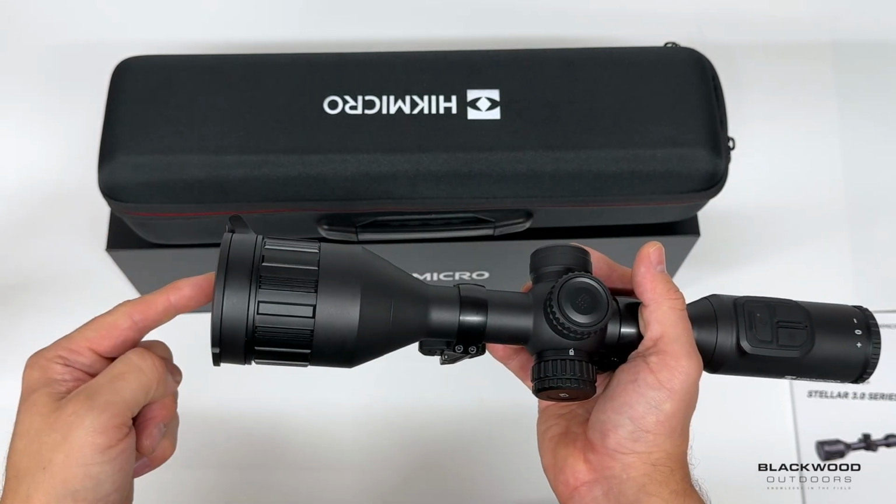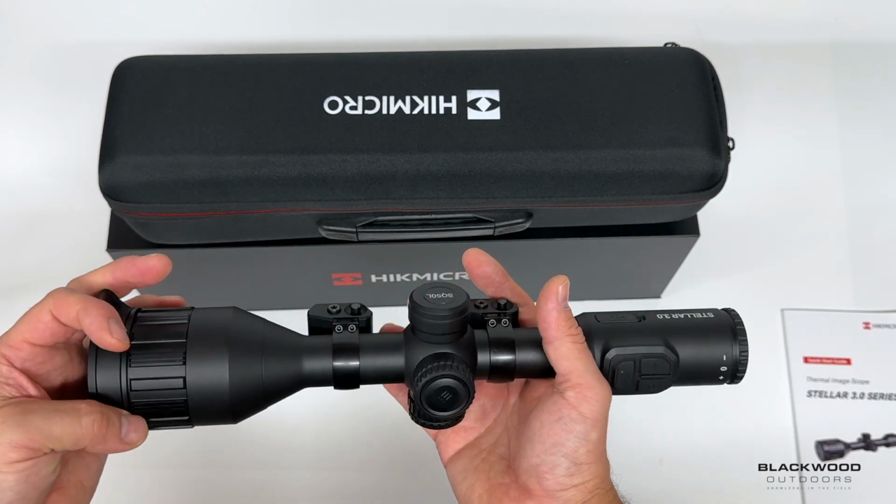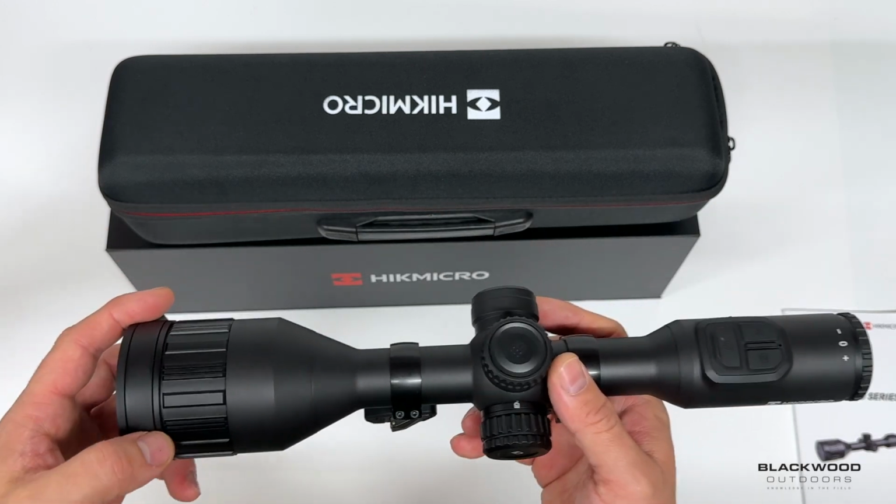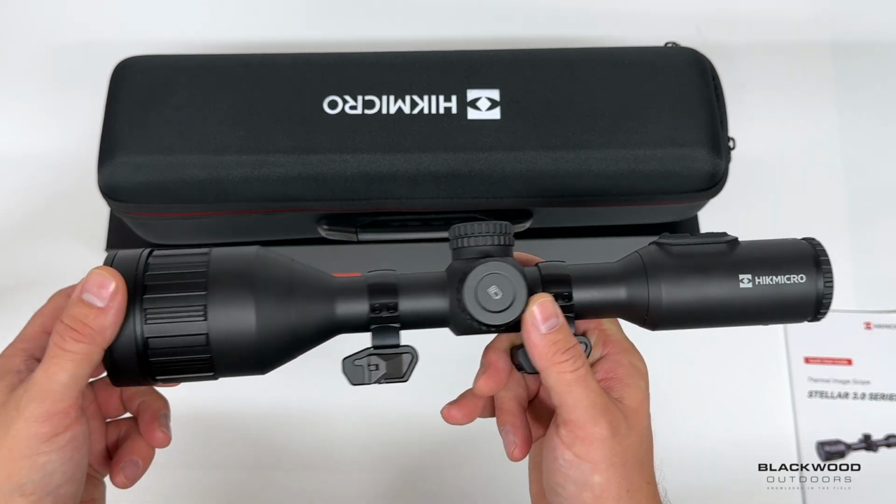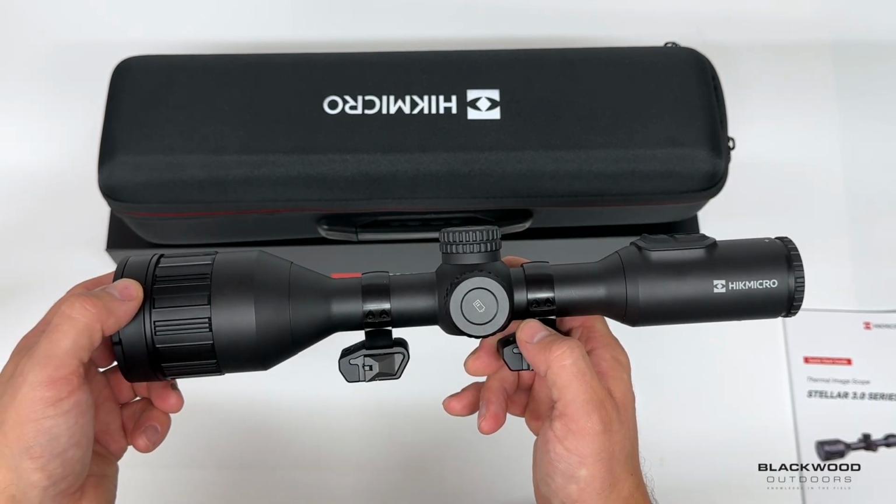You're not going to get the inline LRF. You're not going to get the nice high resolution eye display, and the poor weather performance like this unit's got. So definitely it's one of them scopes to go for, in my opinion.